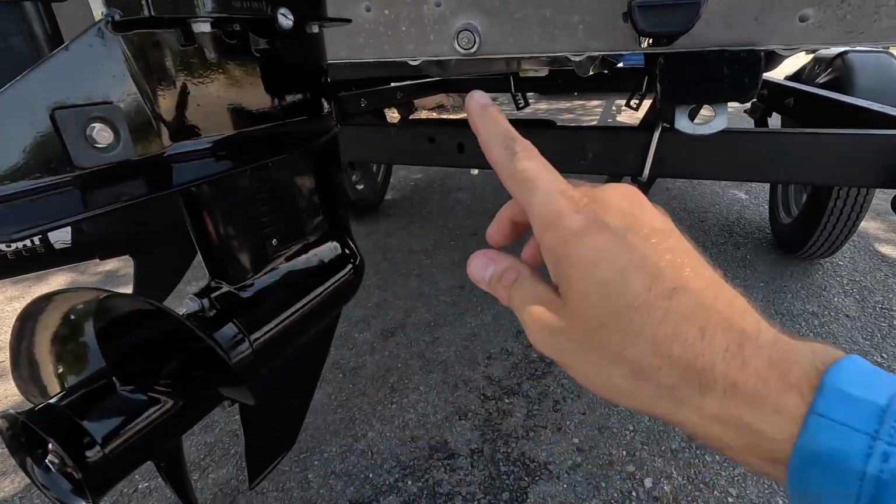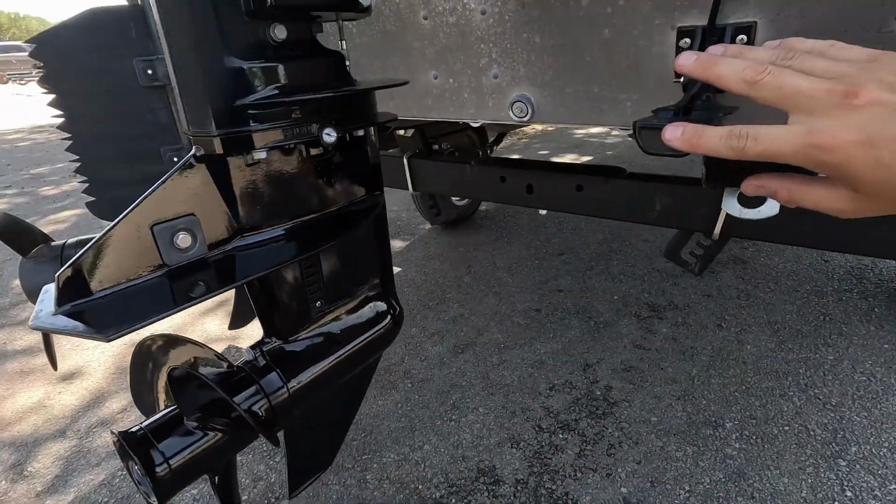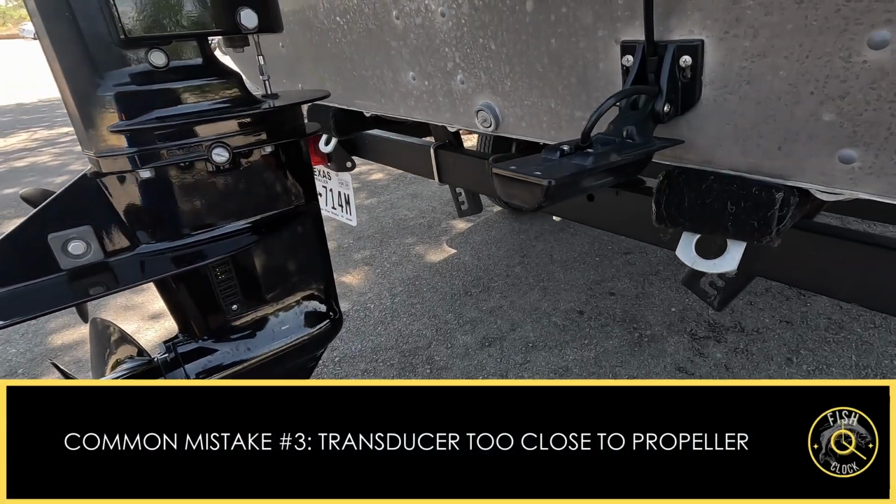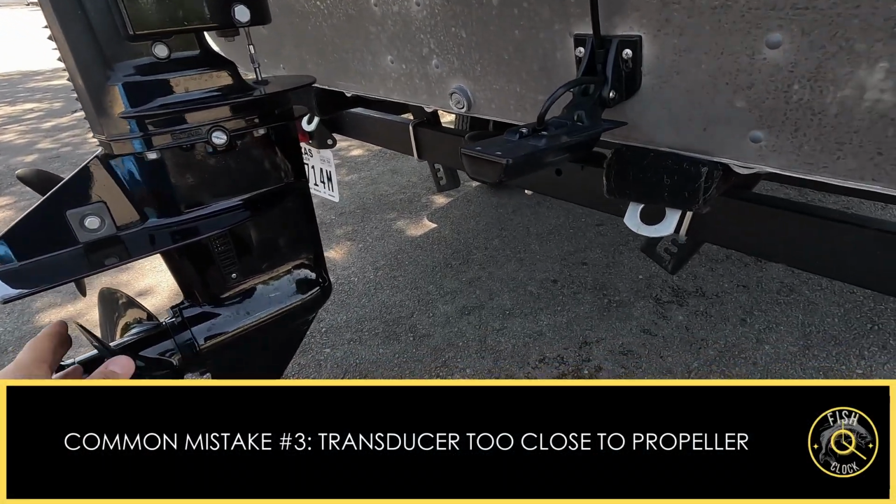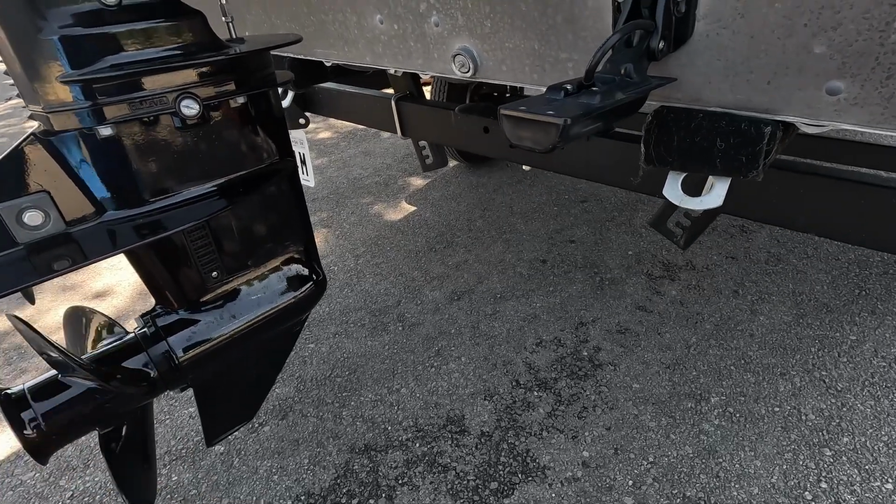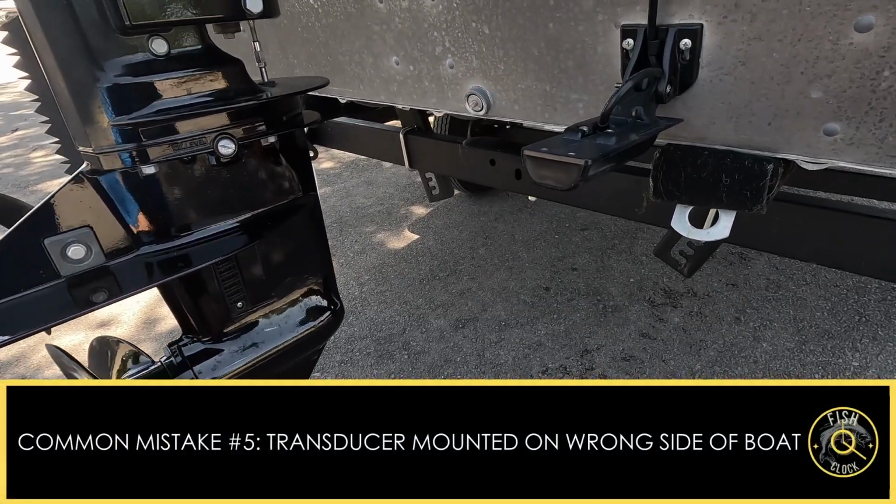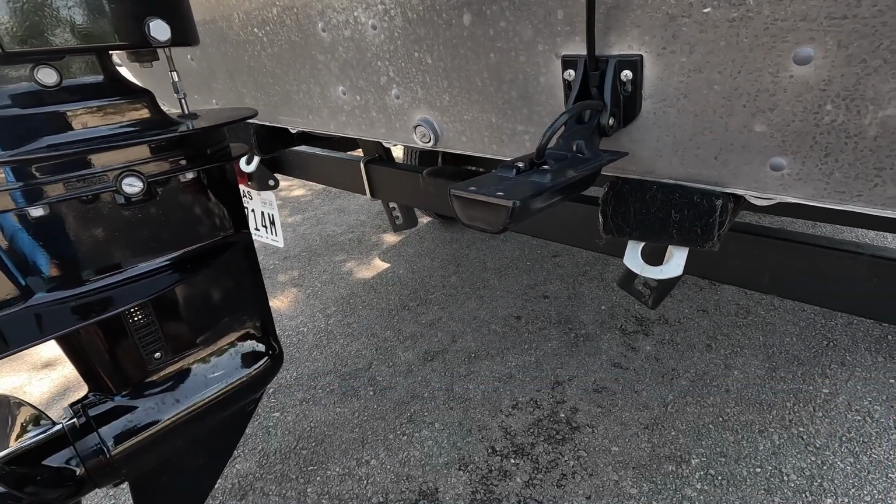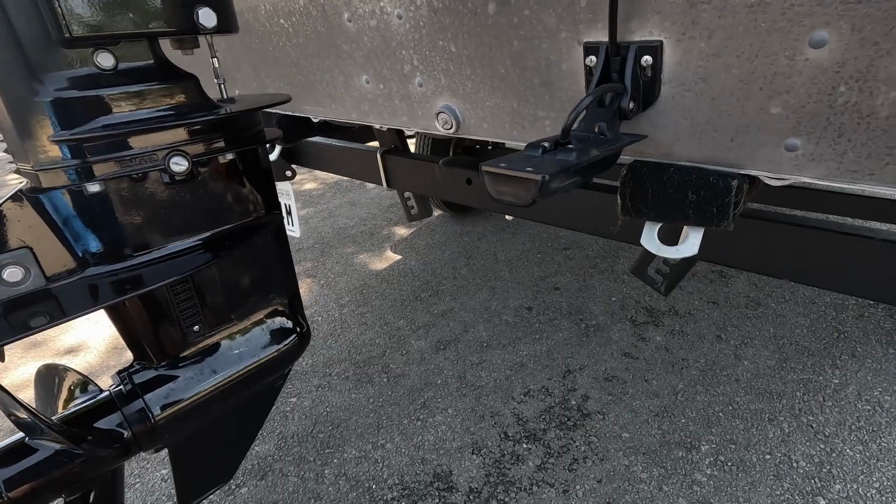So you want to make sure that that transducer is at least, at a minimum, 12 inches away from the propeller. If it's not, then you'll get a lot of interference from the propeller pushing water, and that causes quite a bit of a disturbance and will degrade the quality of the images that you receive. So that's a big one.